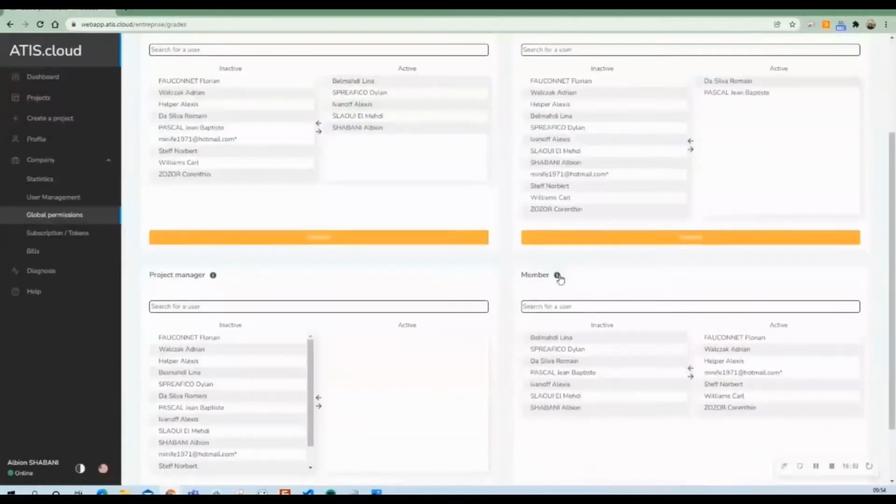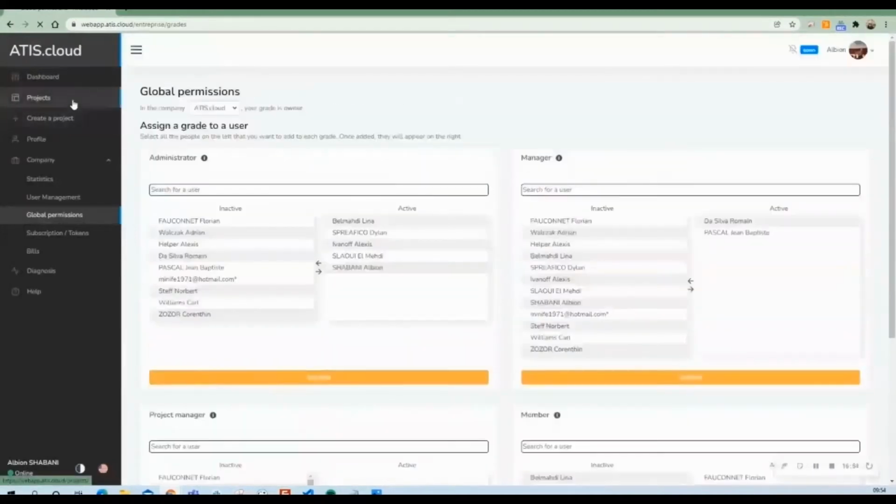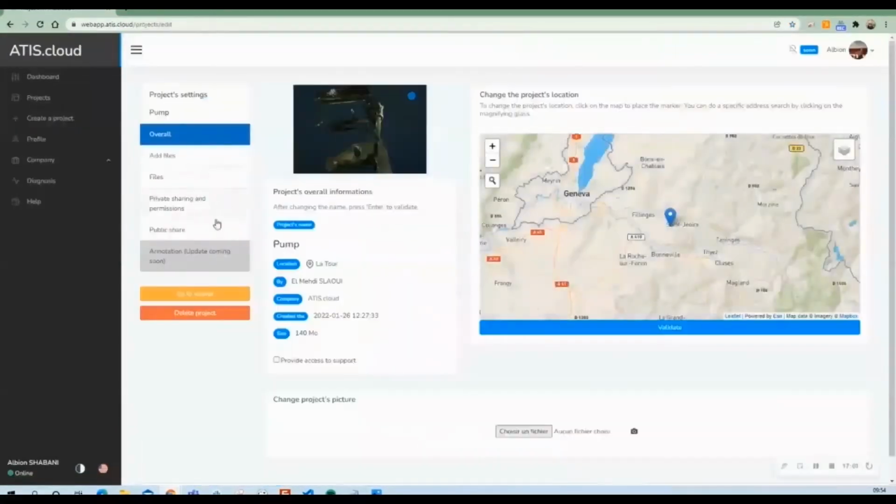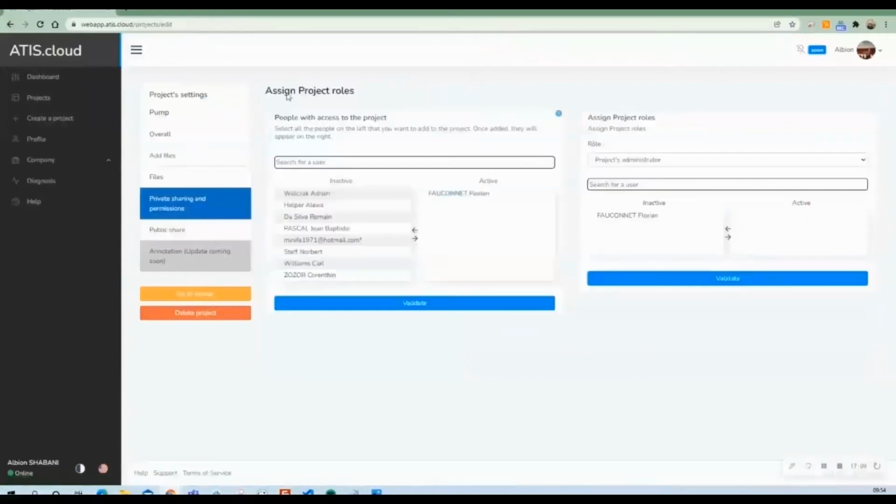For example, let's say that you've invited some new people on the ATIS.cloud account. You need to assign them the project that they need to work on. So let's take an example. Here we go to the private sharing, and here we have the list of the people that are invited on ATIS.cloud, and you can invite them. Inviting them like this doesn't mean that they can do everything they want for that project. They cannot delete the data, they cannot import the data or change the version. If they need to have specific permission for this project, on the right side, you can assign them any kind of role. For example, you can assign them as administrator for this project and not the others.